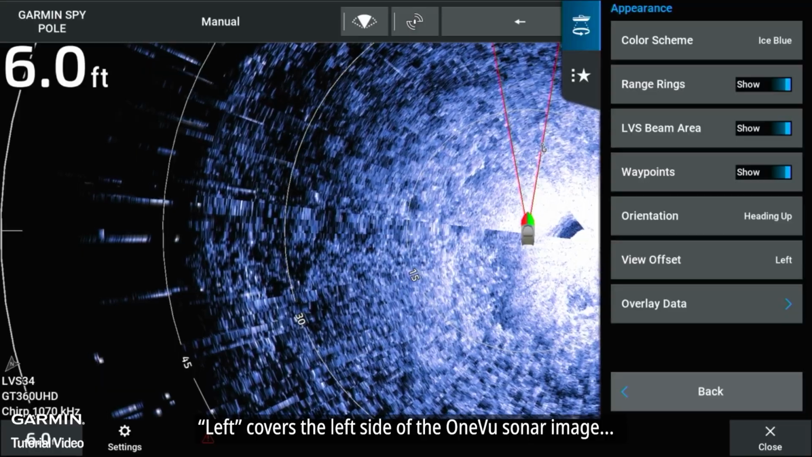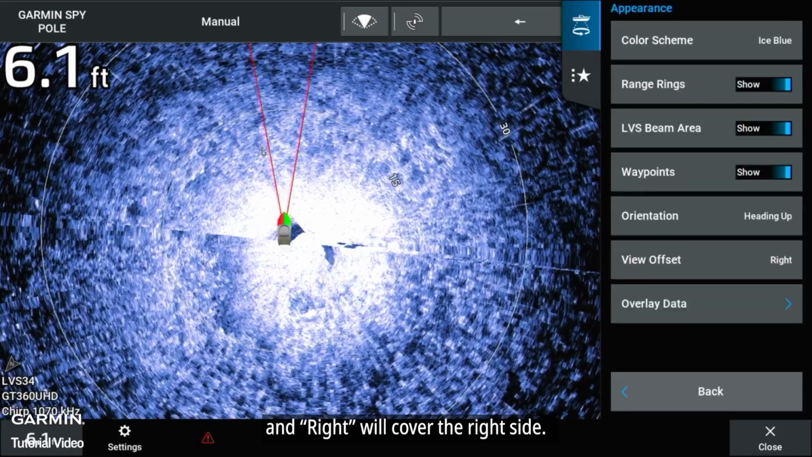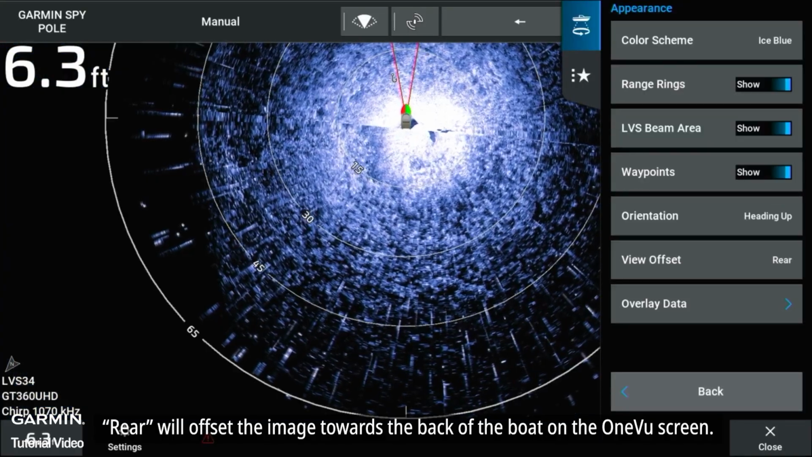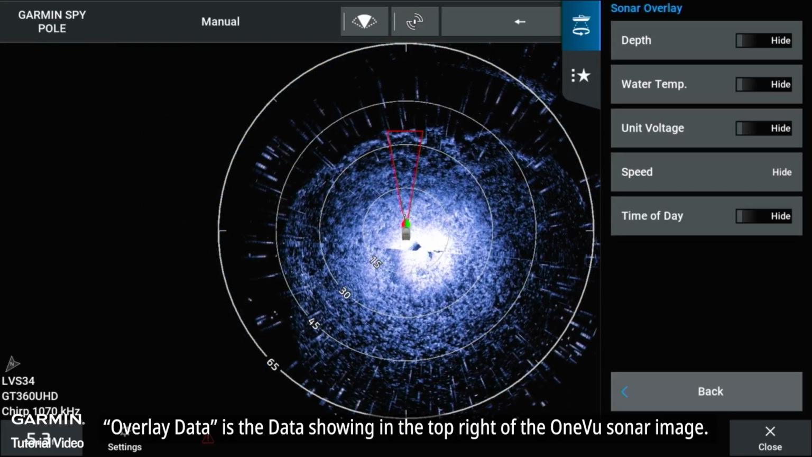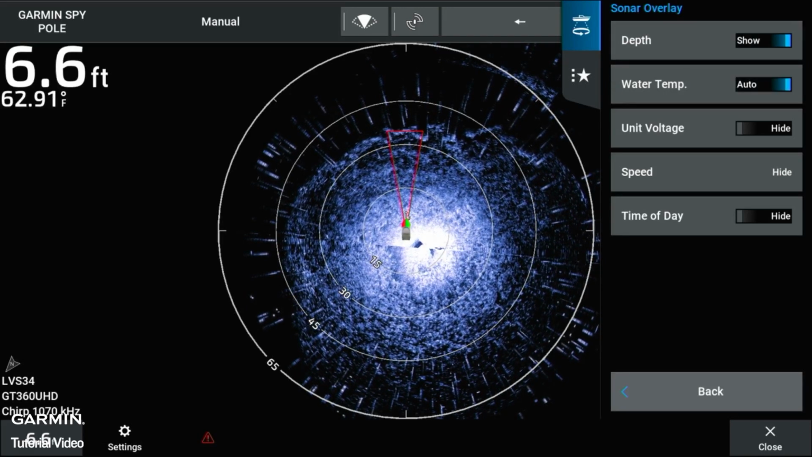Left covers the left side of the OneVu sonar image, and right will cover the right side. Rear will offset the image towards the back of the boat on the OneVu screen. Overlay data is the data showing in the top left of your OneVu sonar image. These can be toggled on or off to your preference.